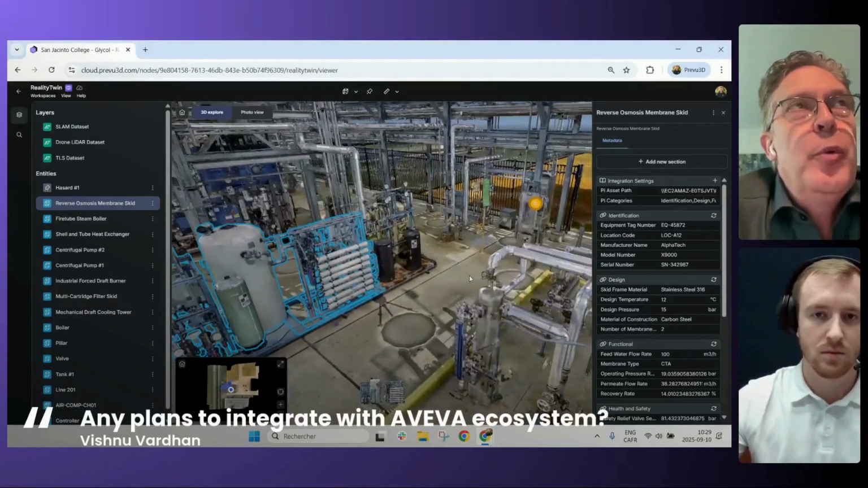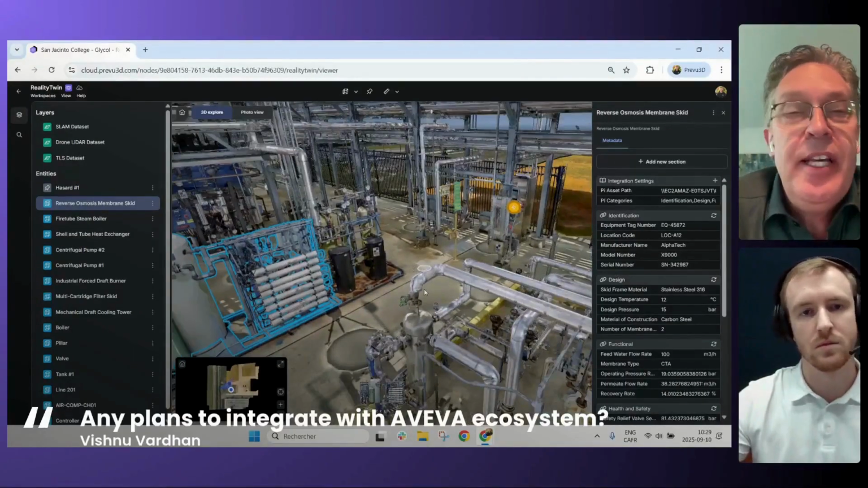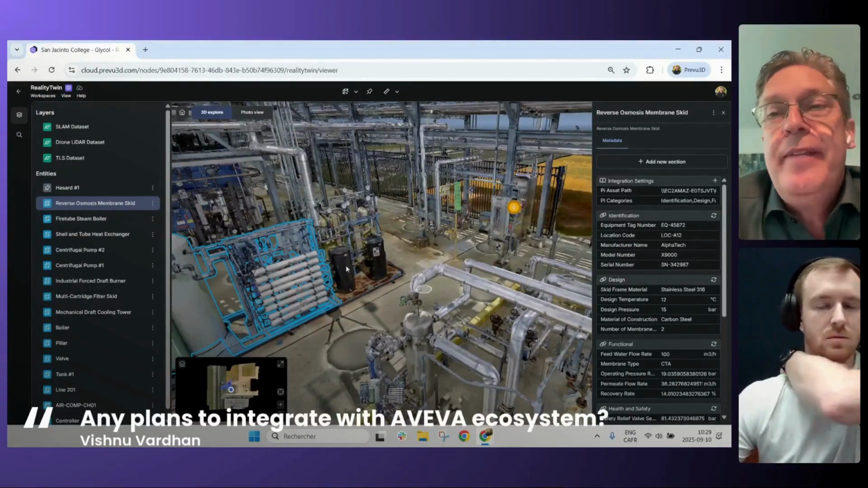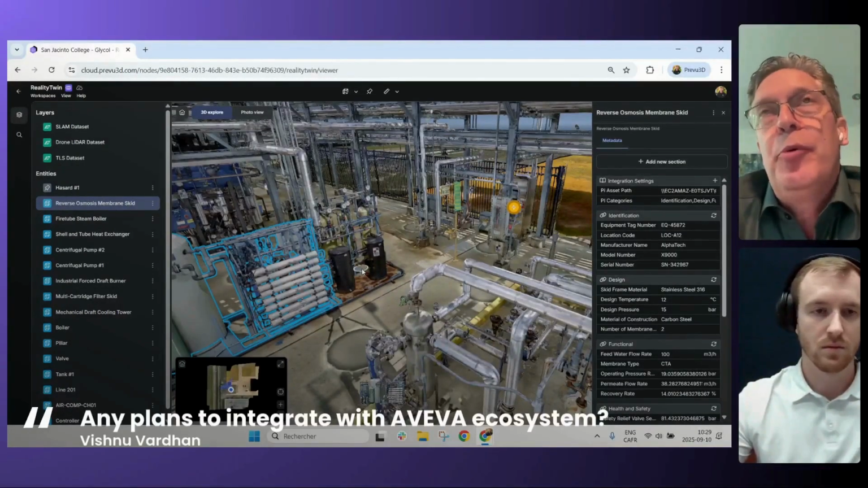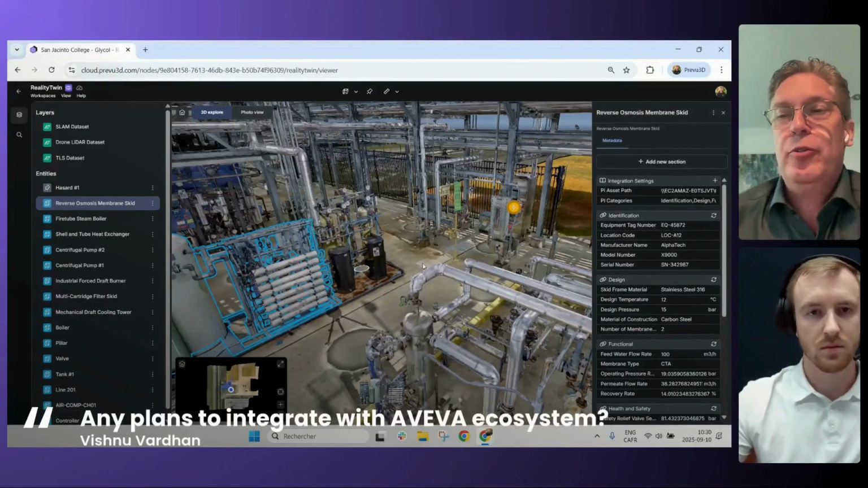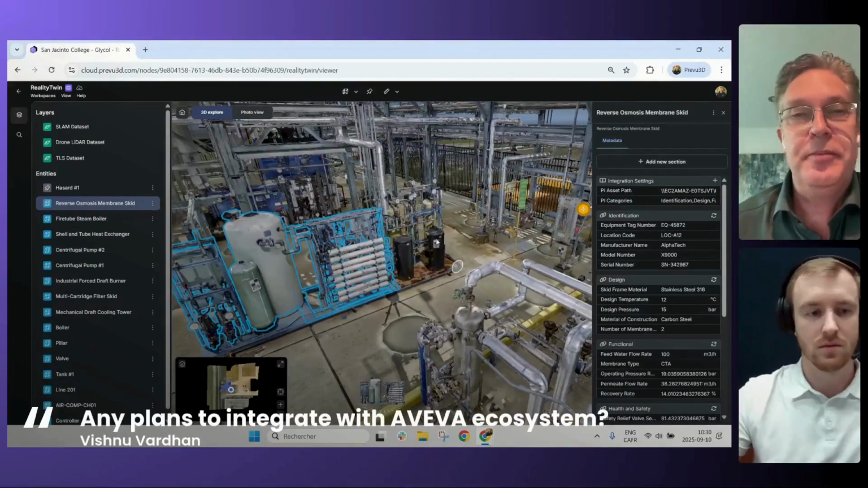Certainly, we add frequent integration points. And like I said, this RealityConnect API SDK that we're going to release soon is going to enable other third-party companies, software companies, and third-party developers to add their own integration points to our solutions to expand our different capabilities even more.